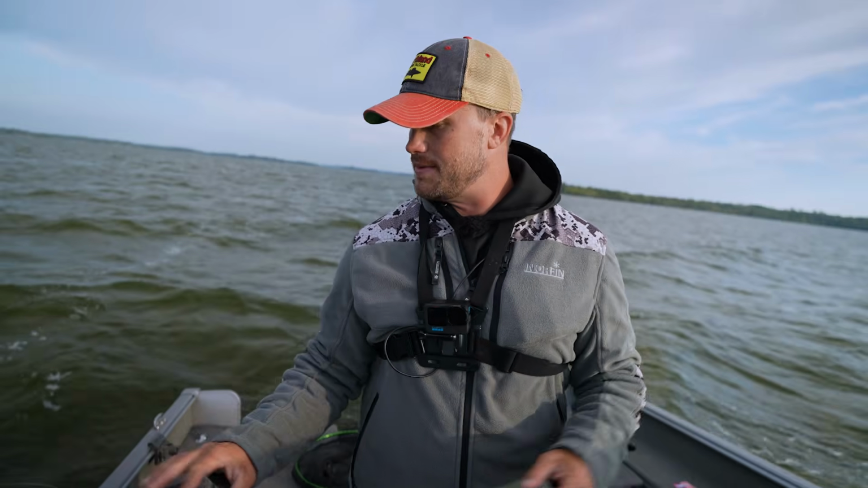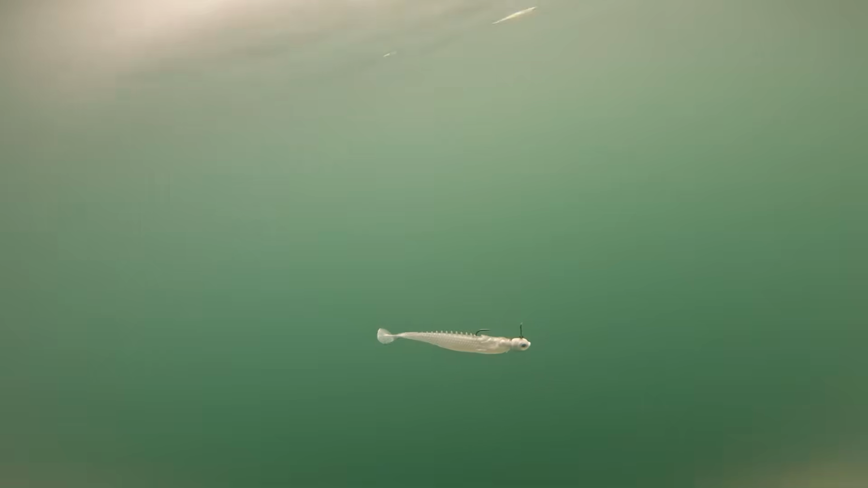That's why those big minnows in the fall, big creek chubs, big red tails, can be so good. That's why I love using these big paddle tails. They're looking for these bigger meals as they slow down preparing for the winter.